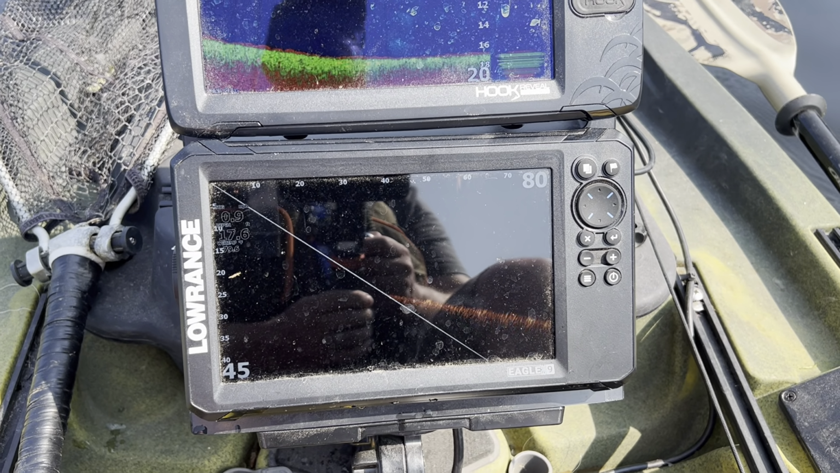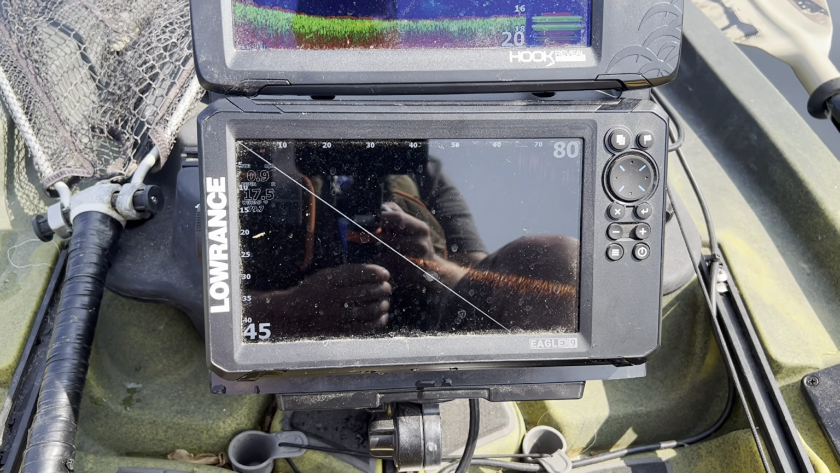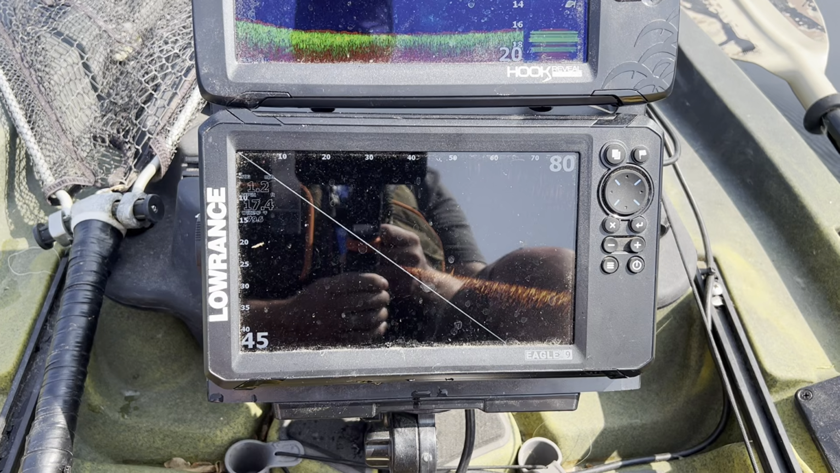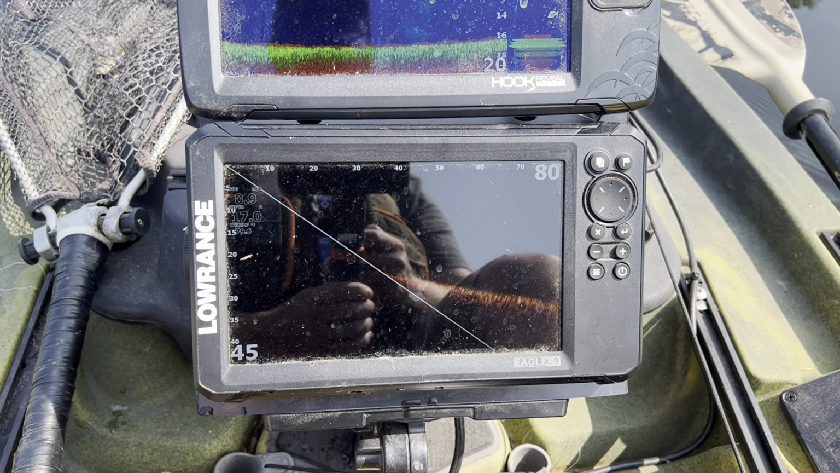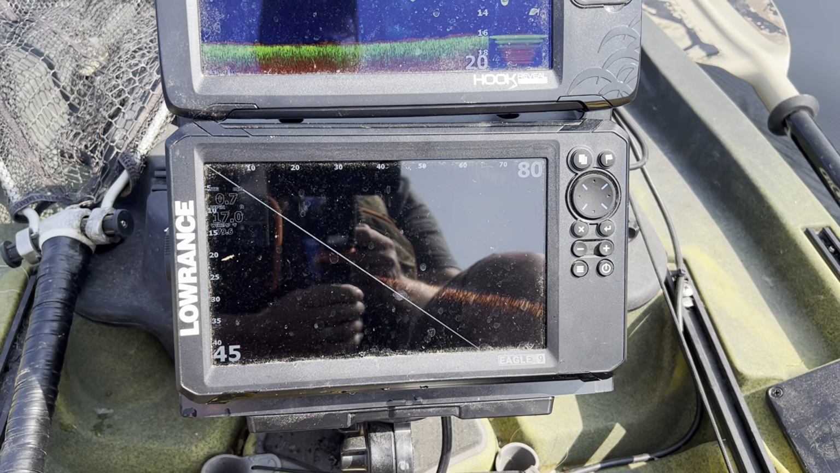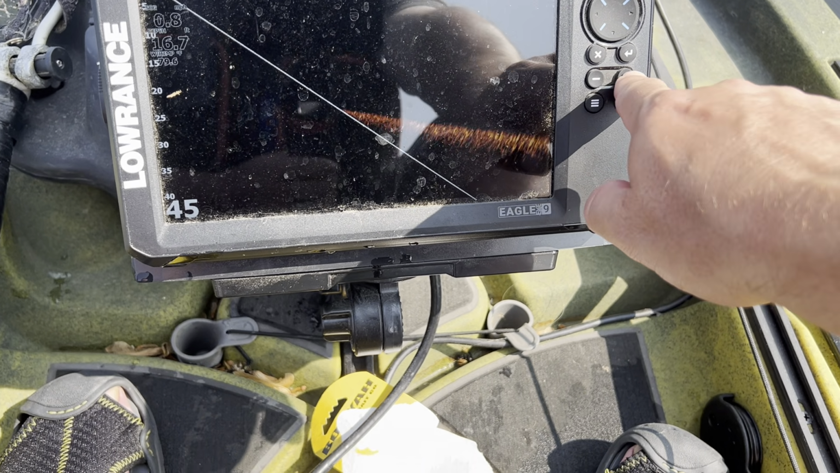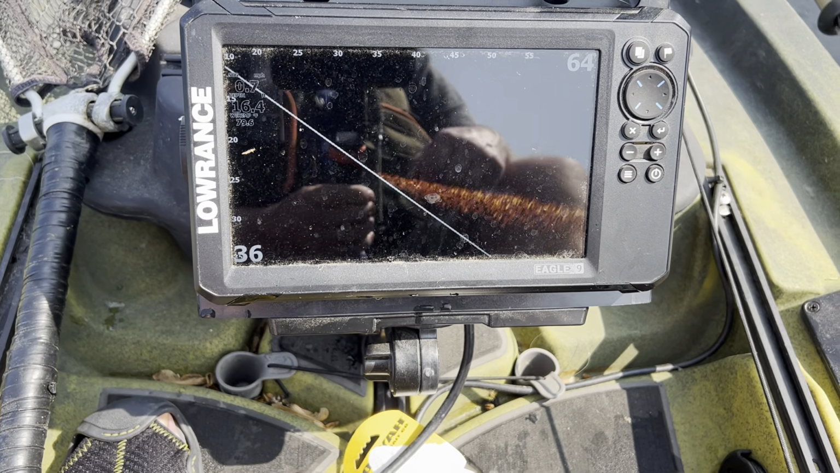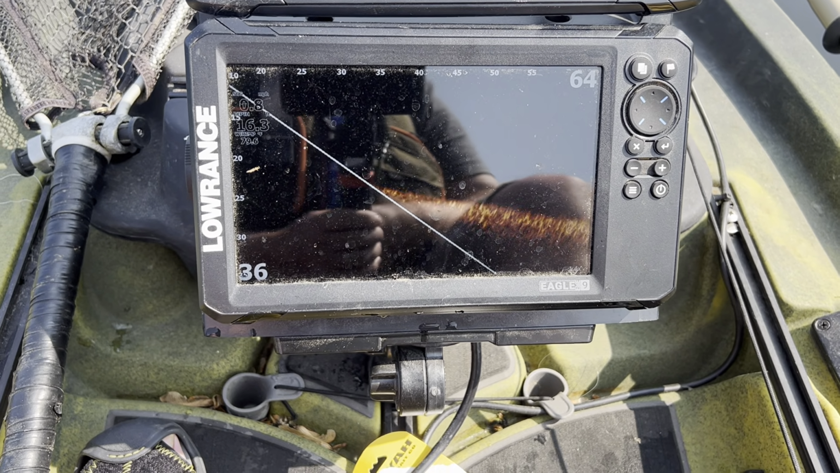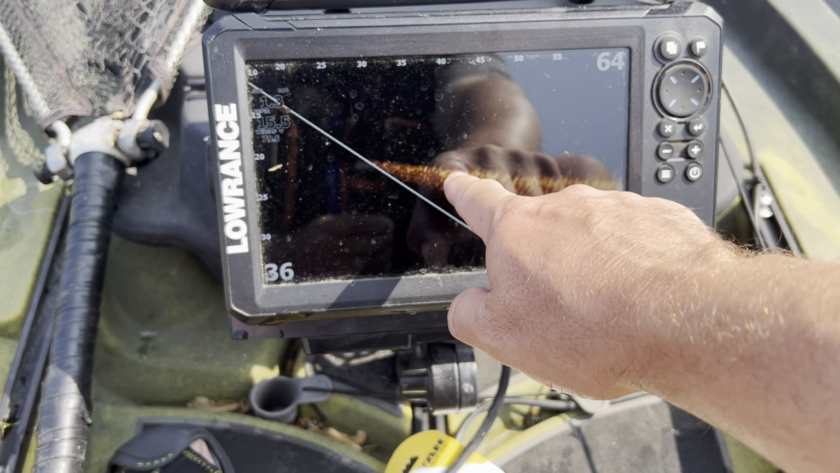So here we'll come into shallow water again, and it's just a matter of buttons changing it too. You can see it. So I'm in 17 feet of water right now, and if you're looking for something along the bottom, yeah, you're going to find it. We can zoom in a little bit. You're going to get a little more screen, but you're going to lose some resolution. That's not bad resolution right there. You might be able to pick up a fish. Like that might be a fish right there on the bottom.